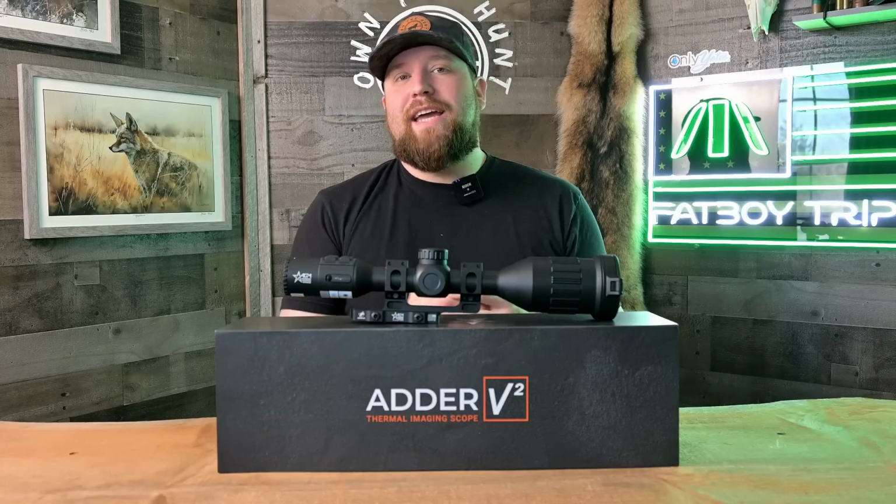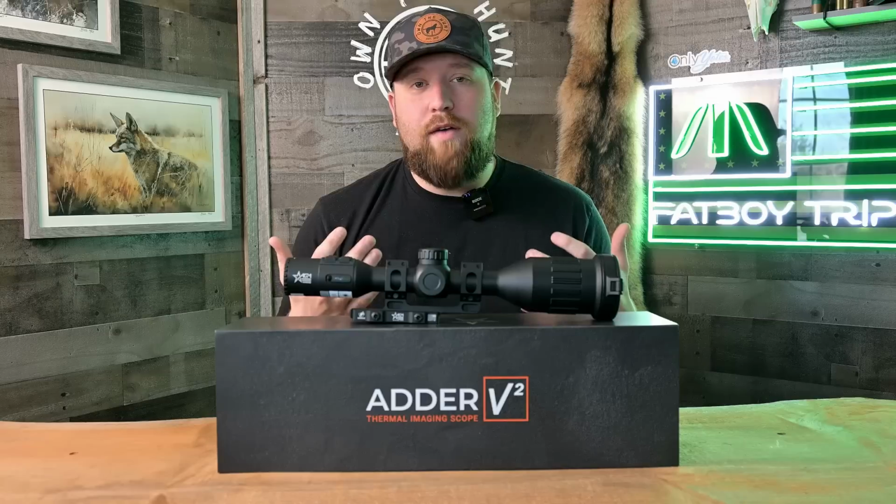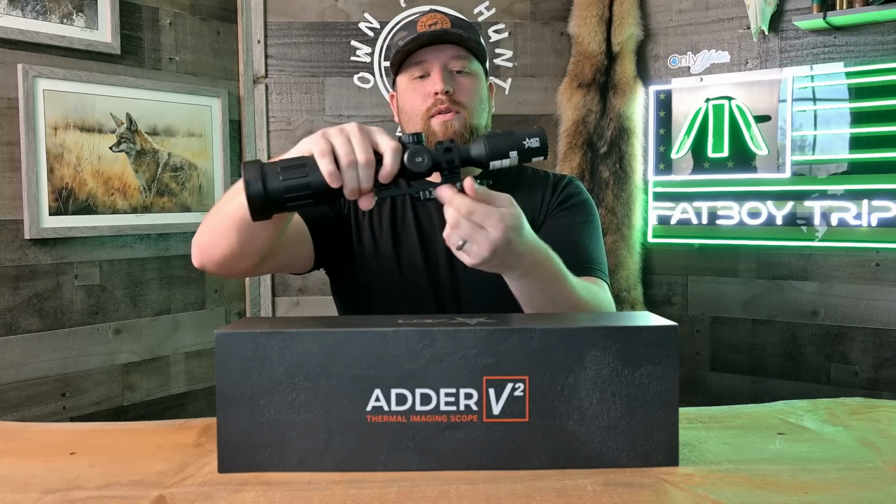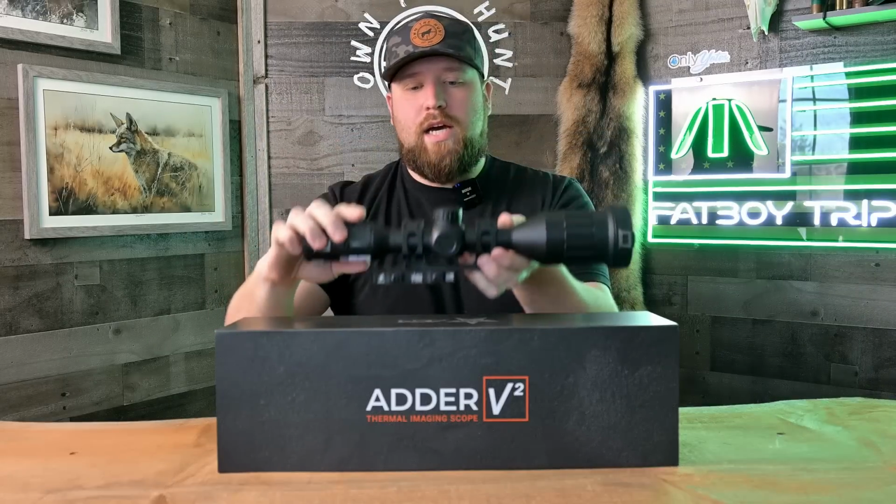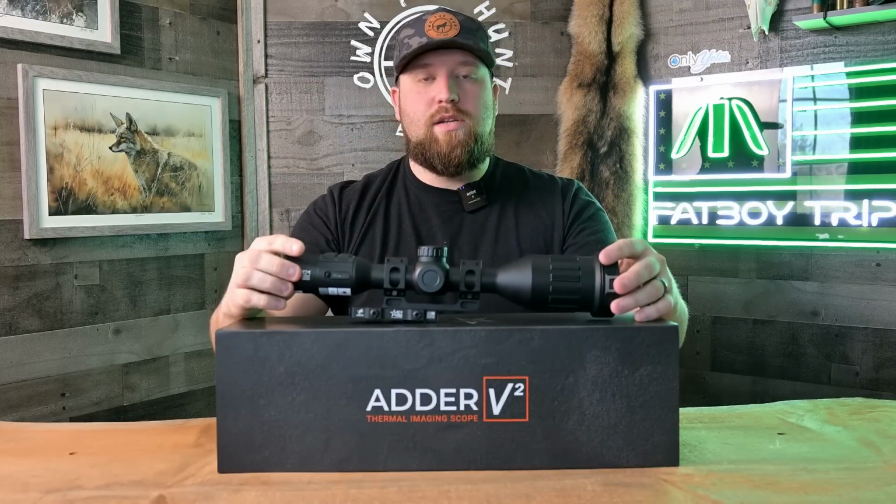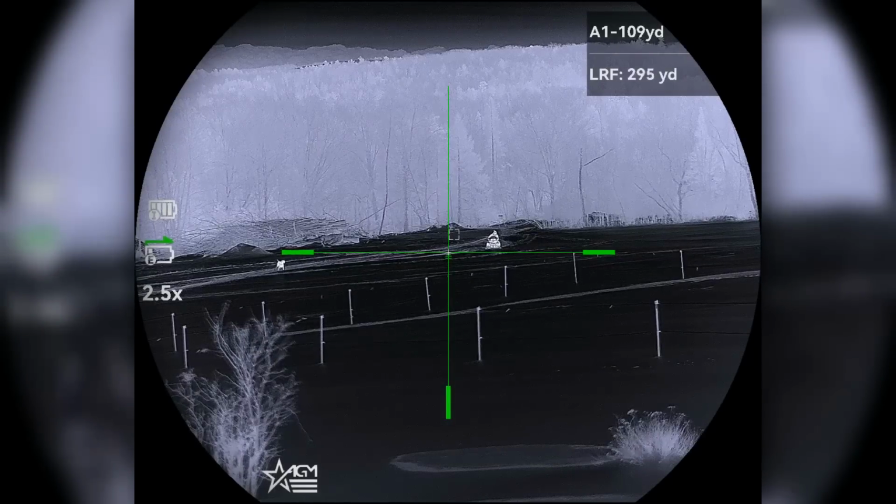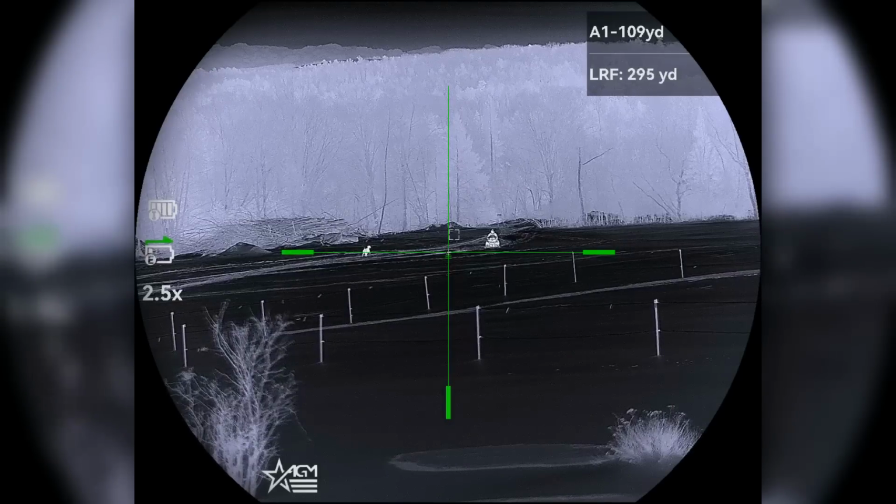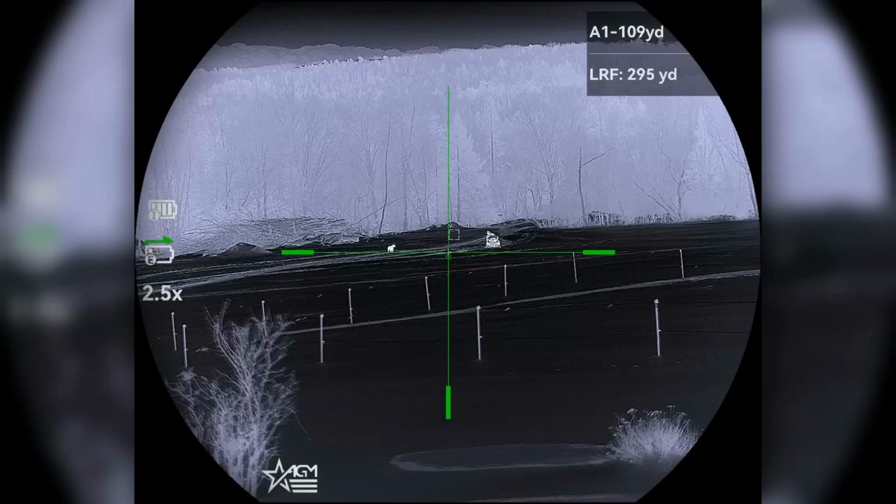Everybody knows by now that AGM tube style scopes and even their compact style scopes come with some form of an American Defense mount. This is no different, guys. This has the dual throw lever American Defense Recon mount that is AGM branded. Very nicely done. Very good mounts, guys. This is no secret to the industry now. Most companies are moving to these. Pulsar just went ahead and decided to throw in the American Defense Recon mounts with their new Thermion line, the new 60mm line. So it's no secret. American Defense is killing it with scope mounts in the market, and the thermal companies are hopping on board.